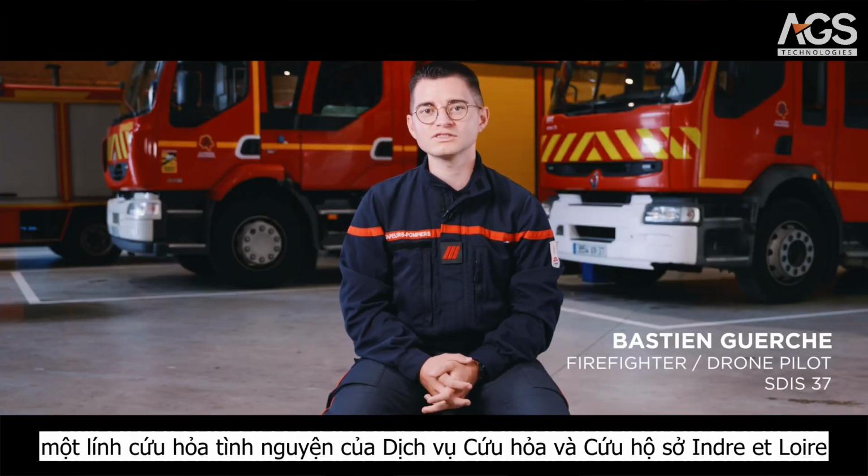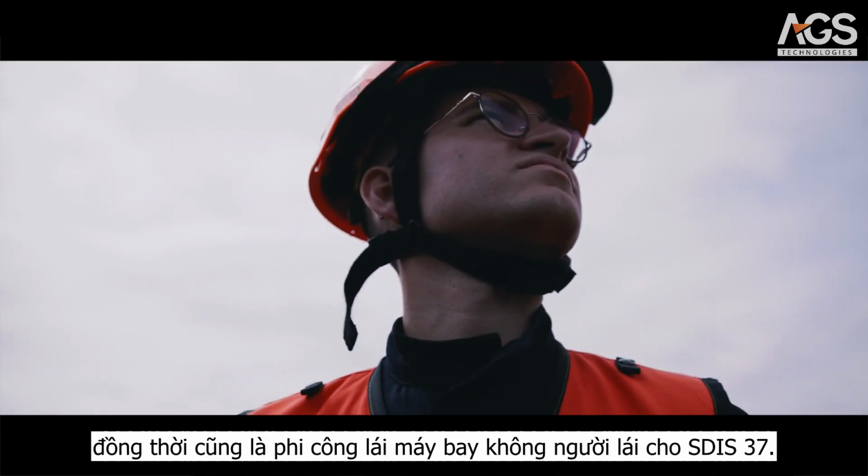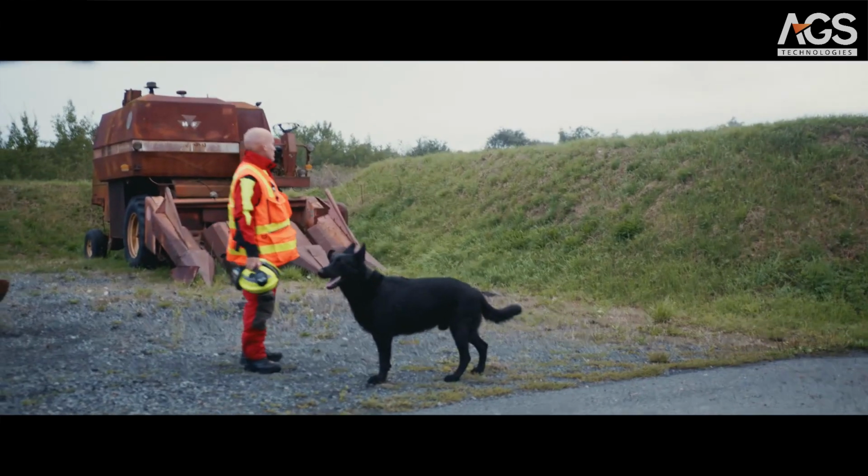I am Bastien Gersh, a volunteer firefighter with the Indre-et-Loire Departmental Fire and Rescue Service and also a drone pilot for SDIS 37.